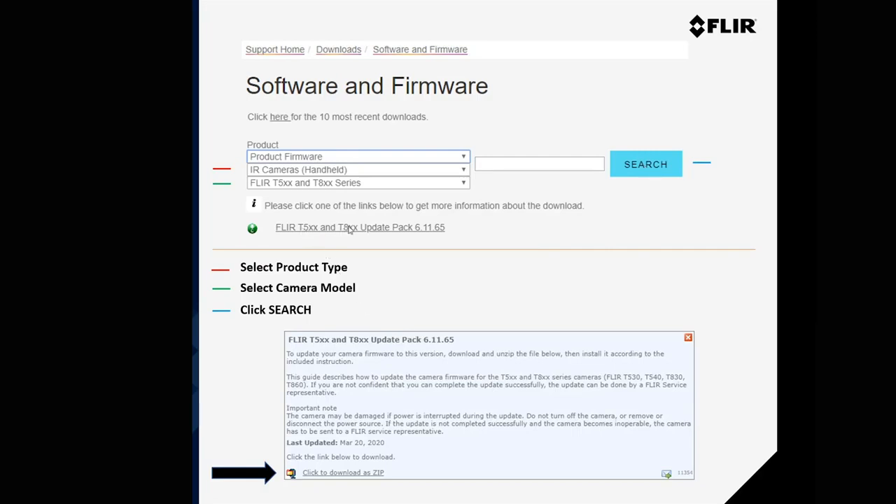This will bring us to this link right here, which will, as it says right here, get more information about the download. And this brings us to this page here where we can actually download the zip file.